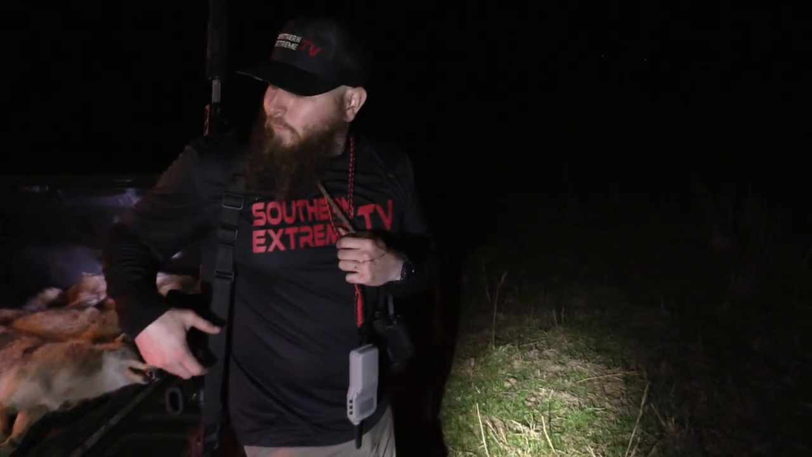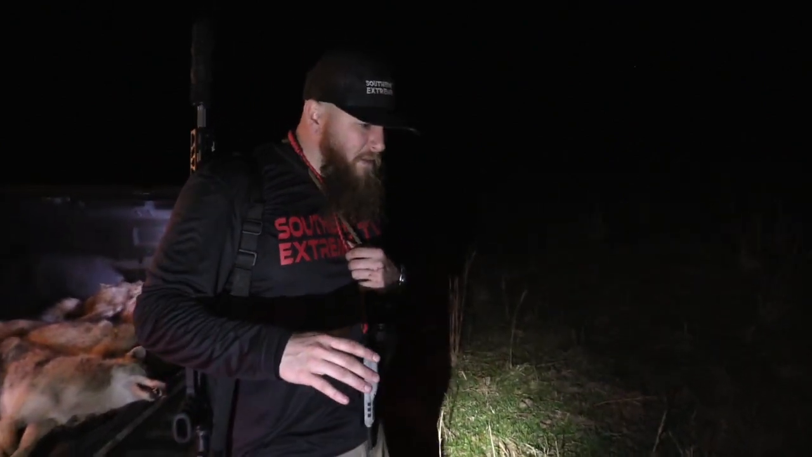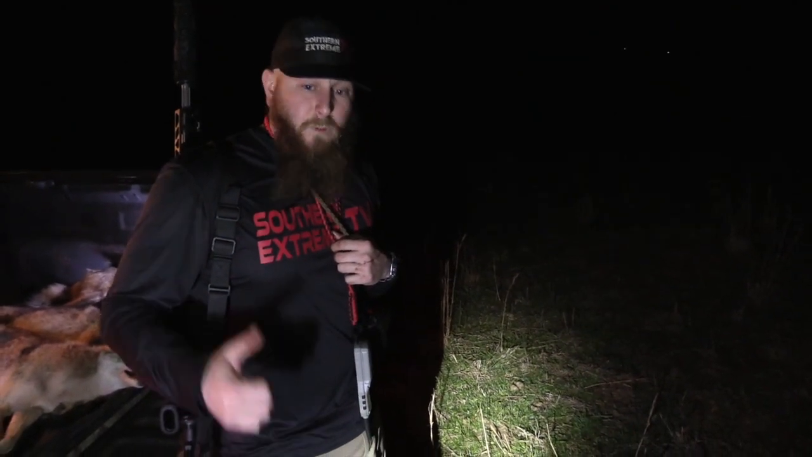The old Rock River 243, and then, guys, I am running the new Pulsar XG50 with the LRF. In the videos, I hope you can hear me calling out some yardages to Guffey, and that's a big deal. That's a huge deal. The scopes and everything that have these laser rangefinders built in, it's an awesome piece of technology to have if you're going to do this thing seriously. So awesome first 3 coyotes with the XG50.